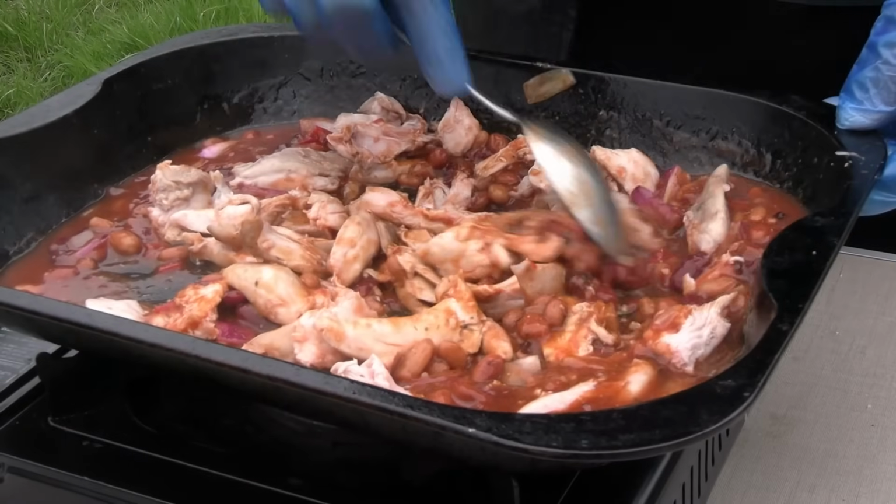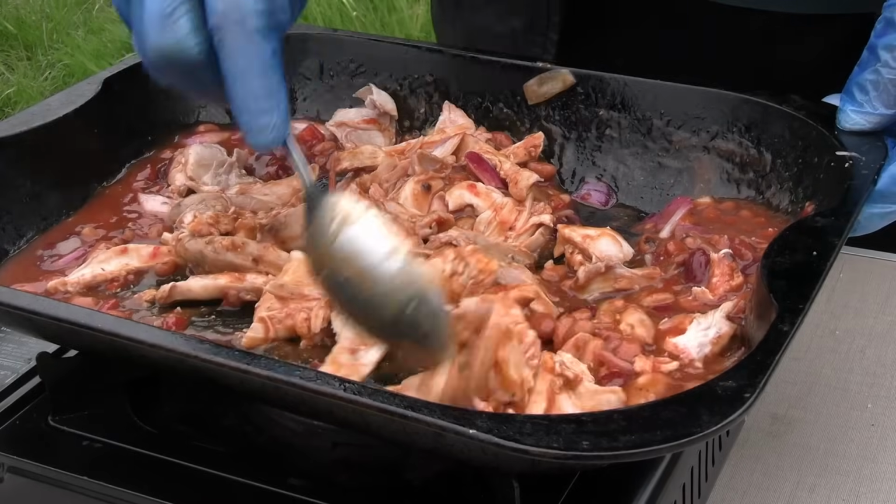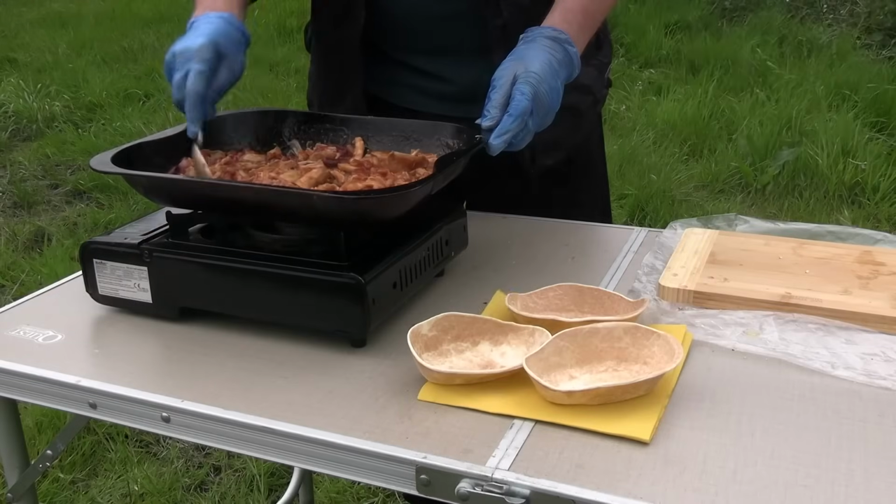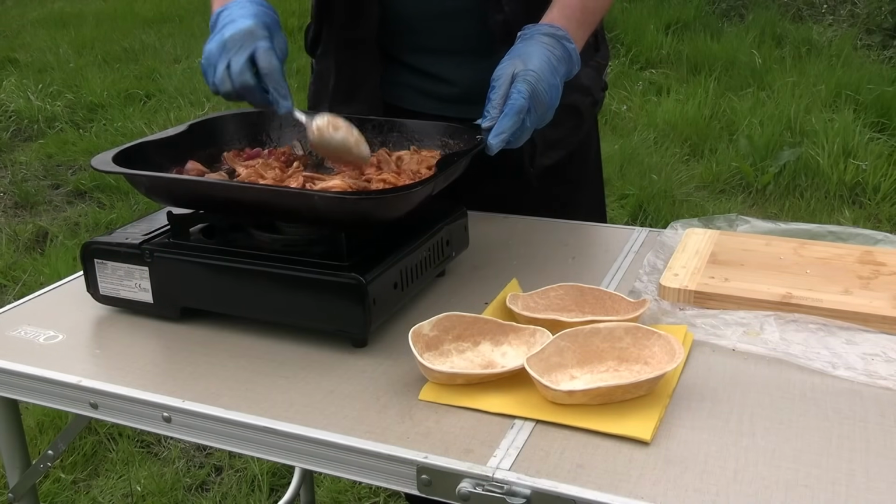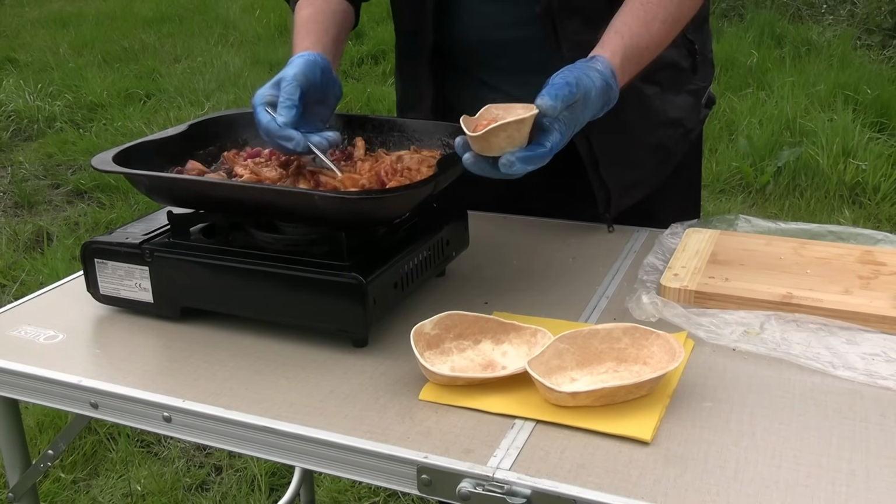So beans are coming up to the boil now, so the rabbit's still a little bit warm. We're going to pop it in here, give it a nice stir round, and just give it a good coating with this sauce. Okay, so we're at the final part of our little cooking session today in the country. We've now got our rabbit, it's up to temperature. As I say, I'm just going to pop some of the mixture into here with a spoon.